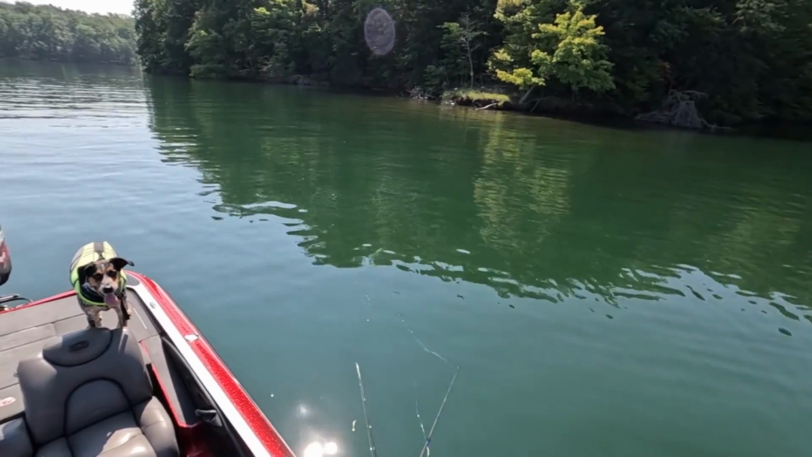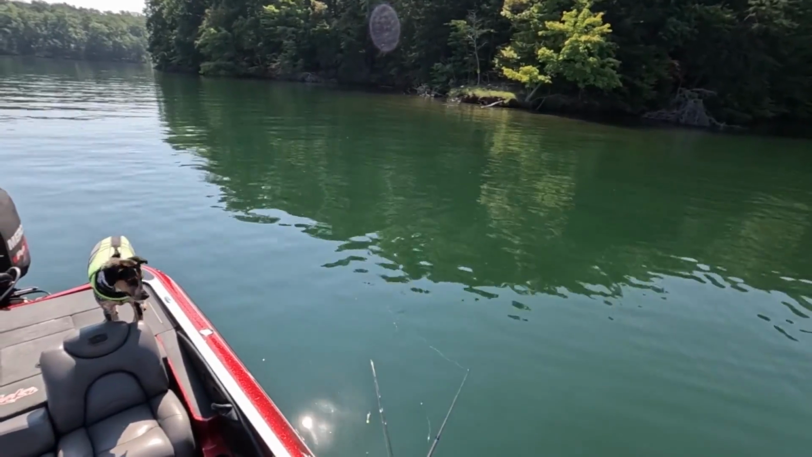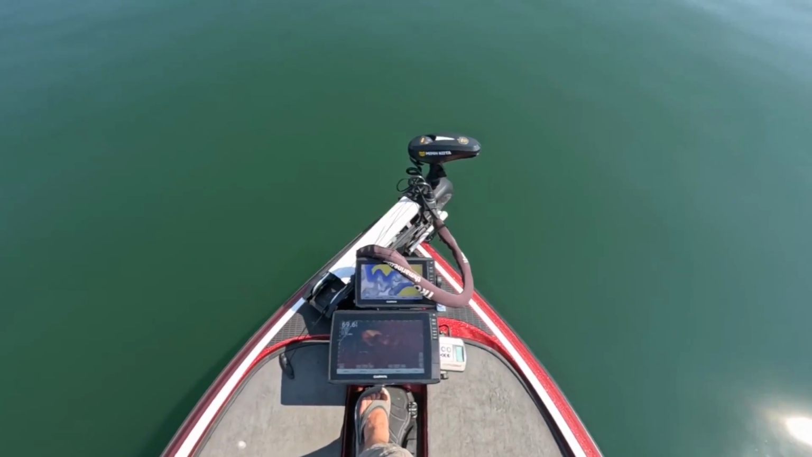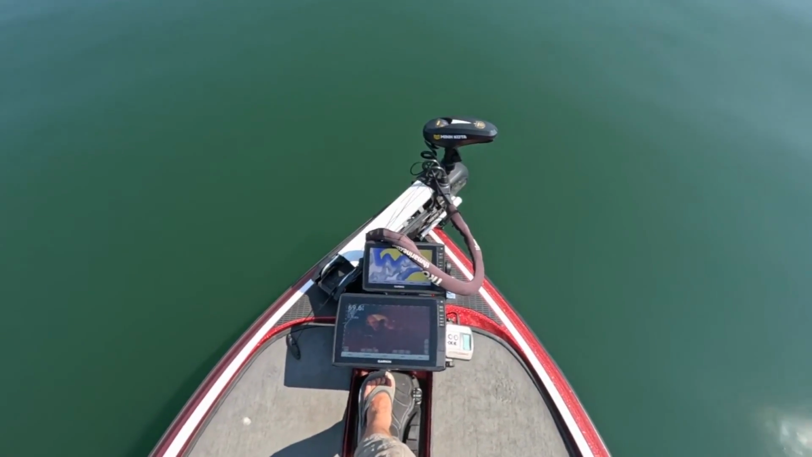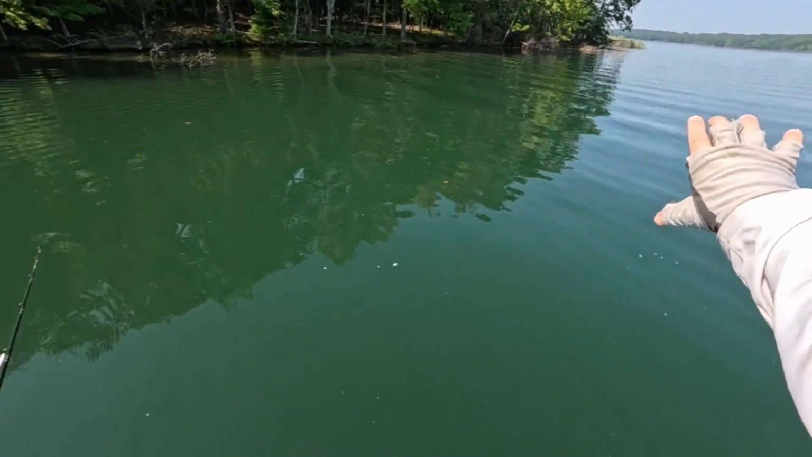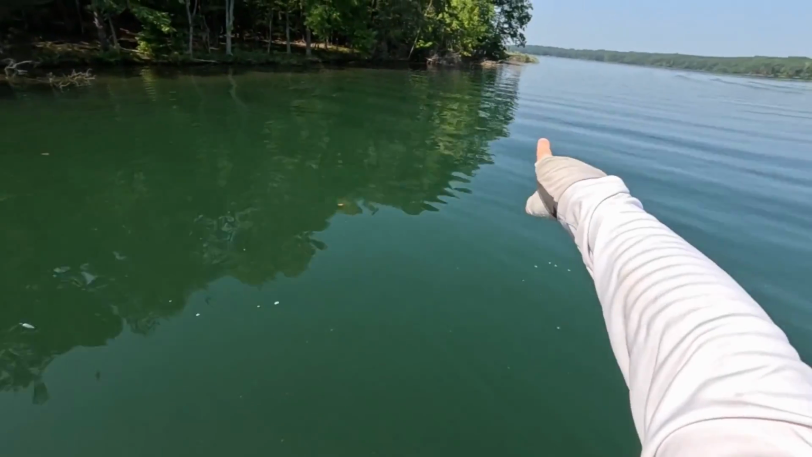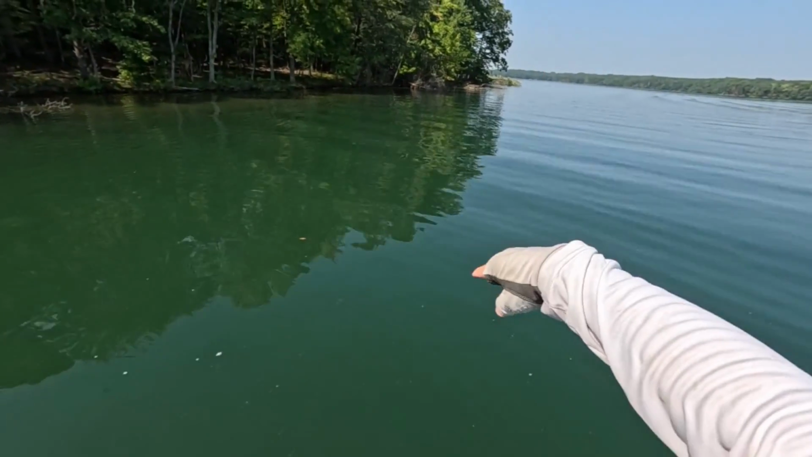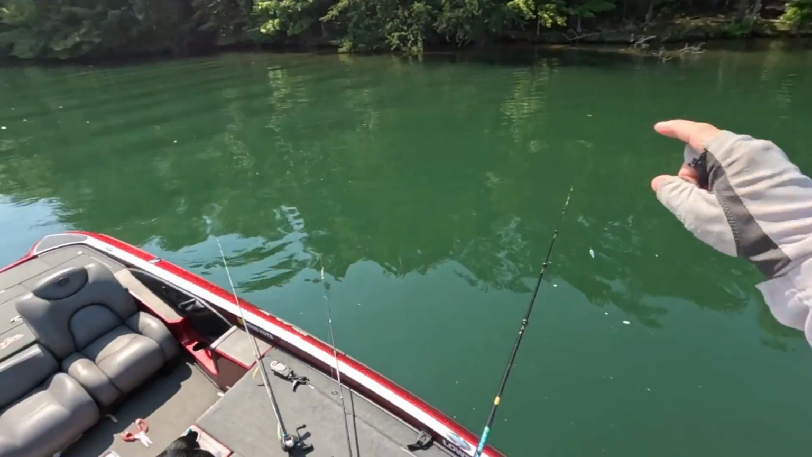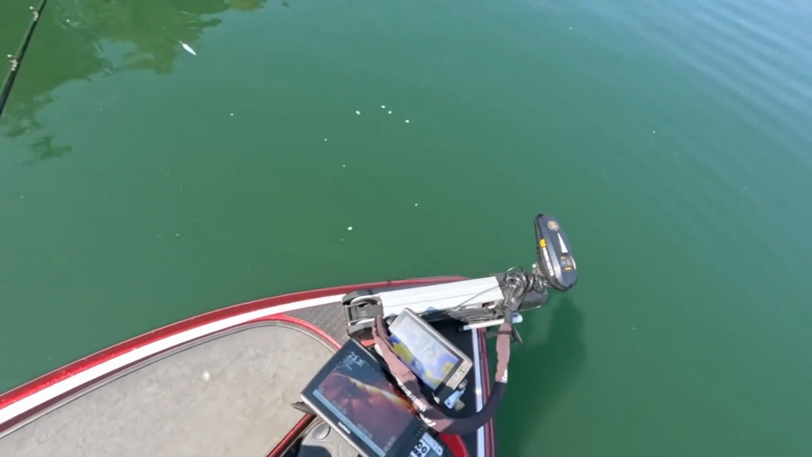Got some decent sized spots playing with them. Alright, here's some bass actively feeding on bait. So what we have now, we have this bank that comes out to this point, goes to the other side. The other side's pretty slow tapering, but this side has a steep drop off.